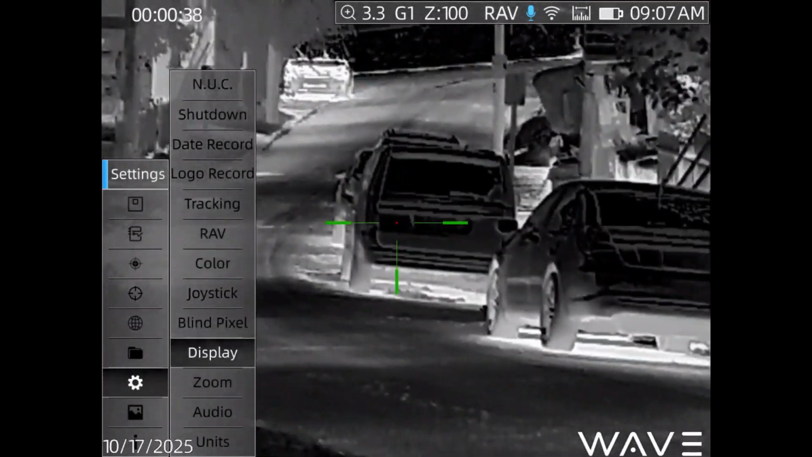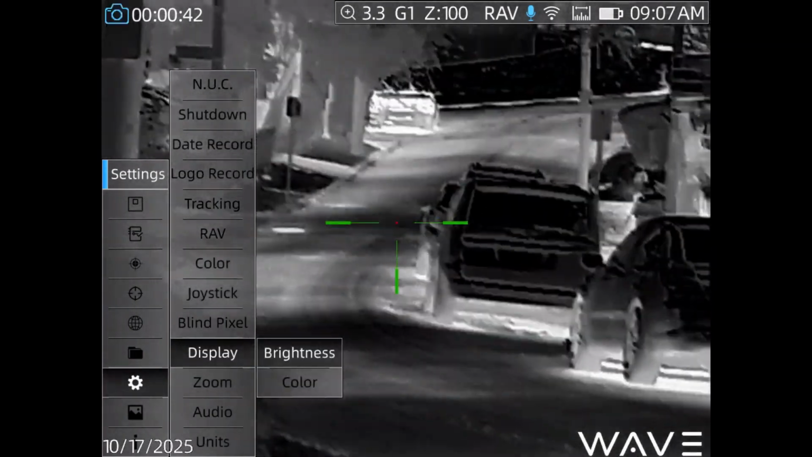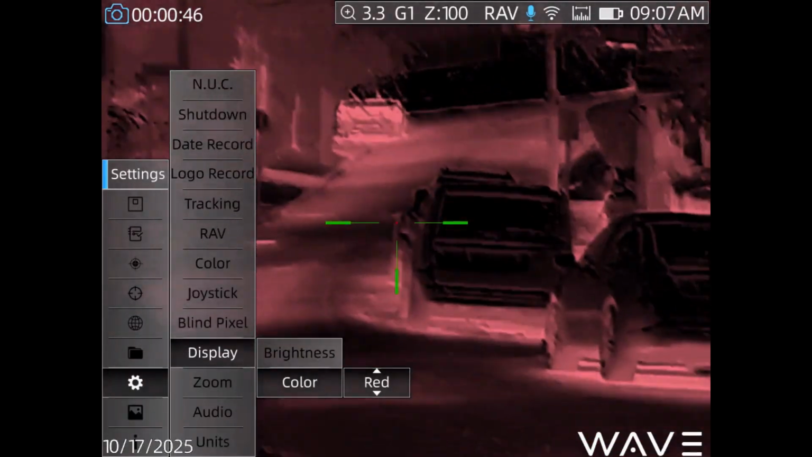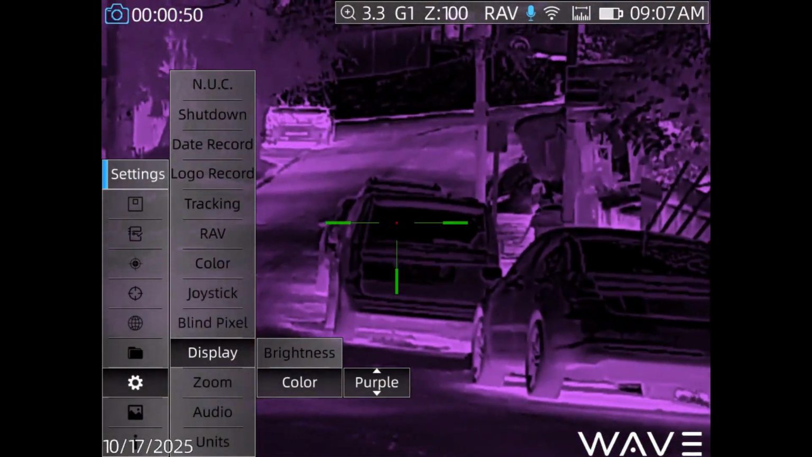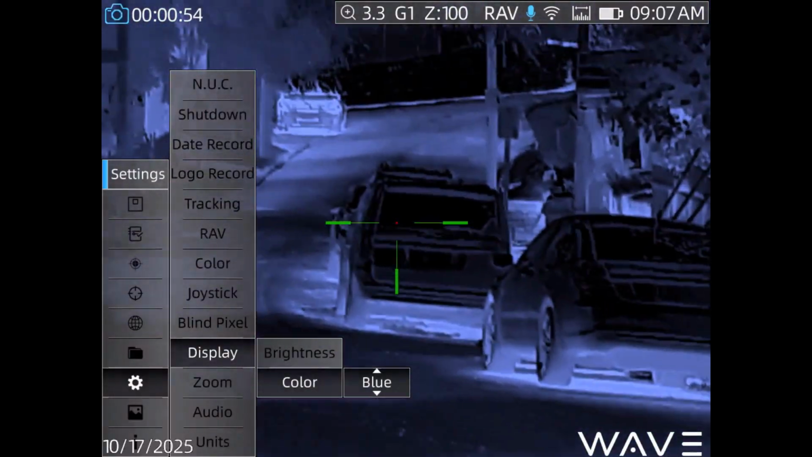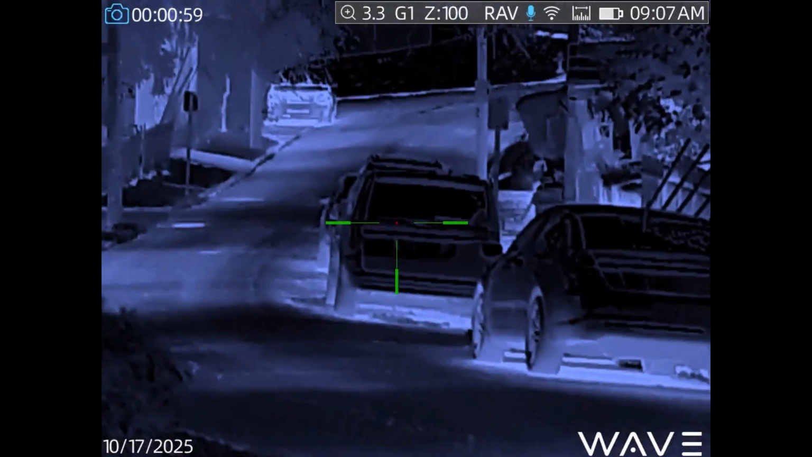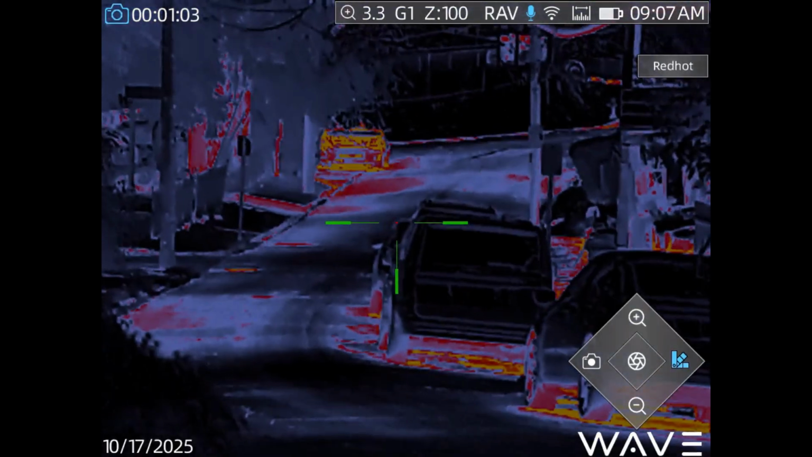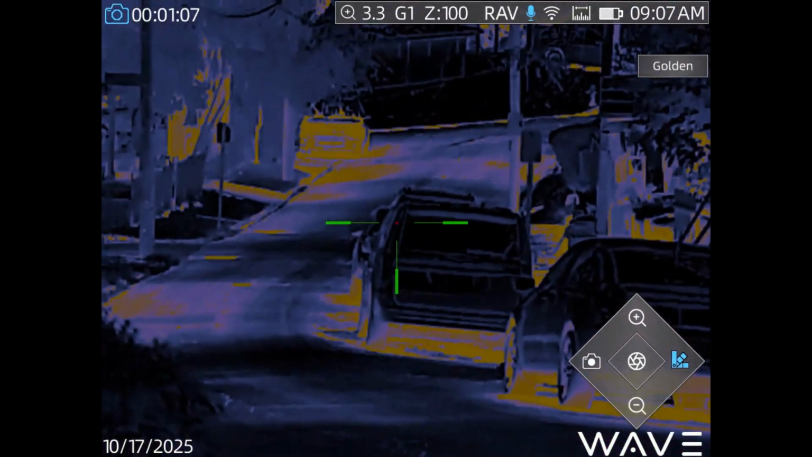So if you want your cool color to be gray, red, purple, and blue, right? And then you can combine that with the base color palettes. So there's a lot of customizable options here.